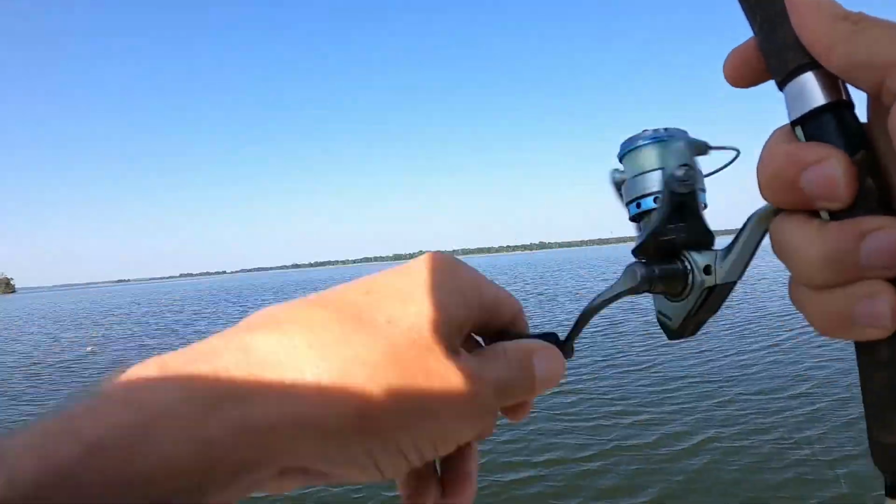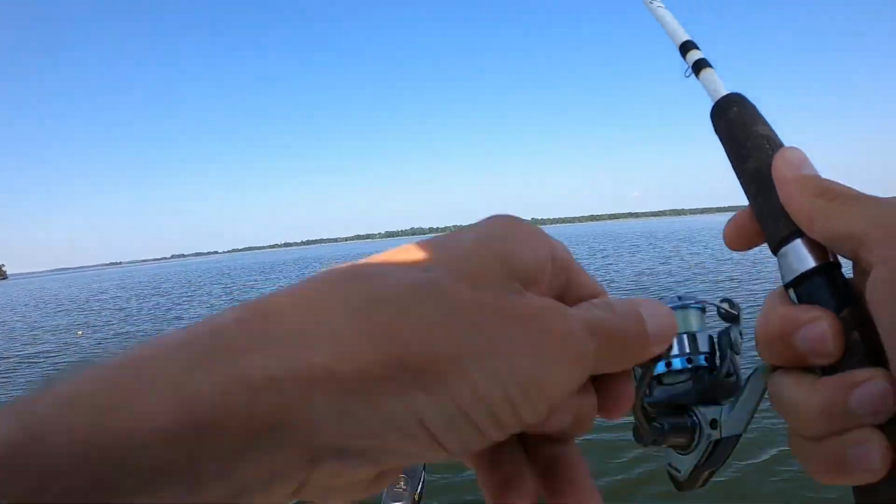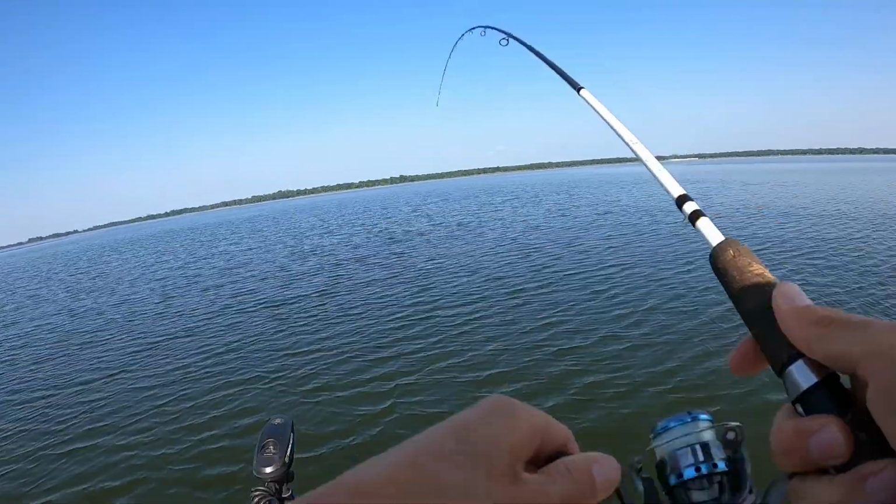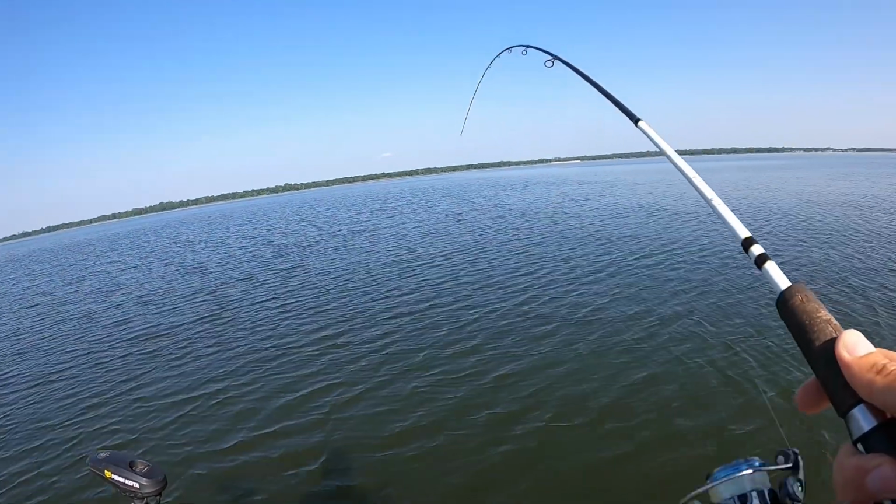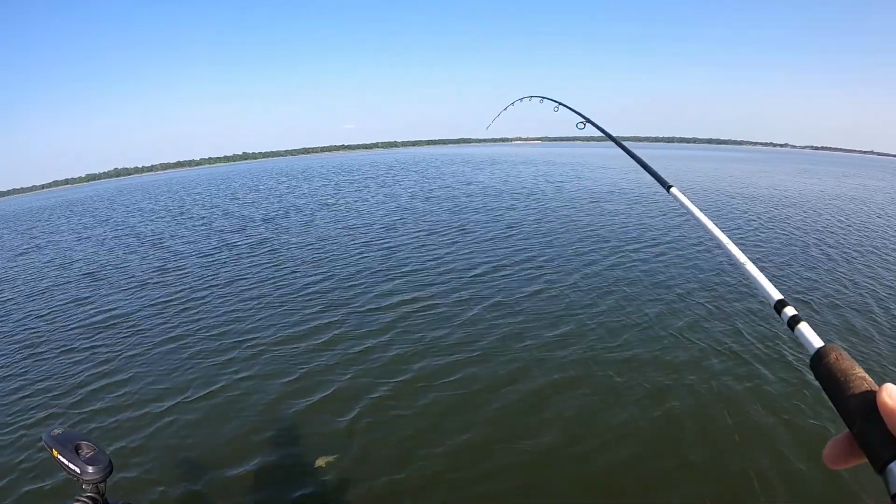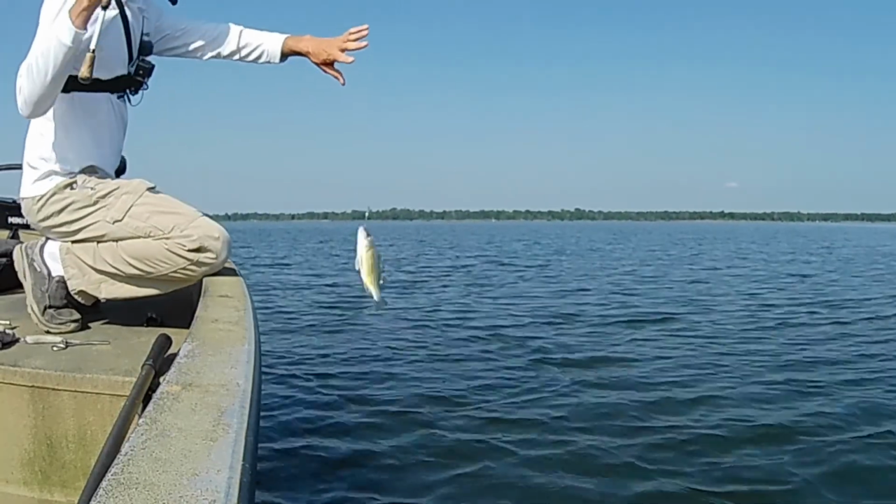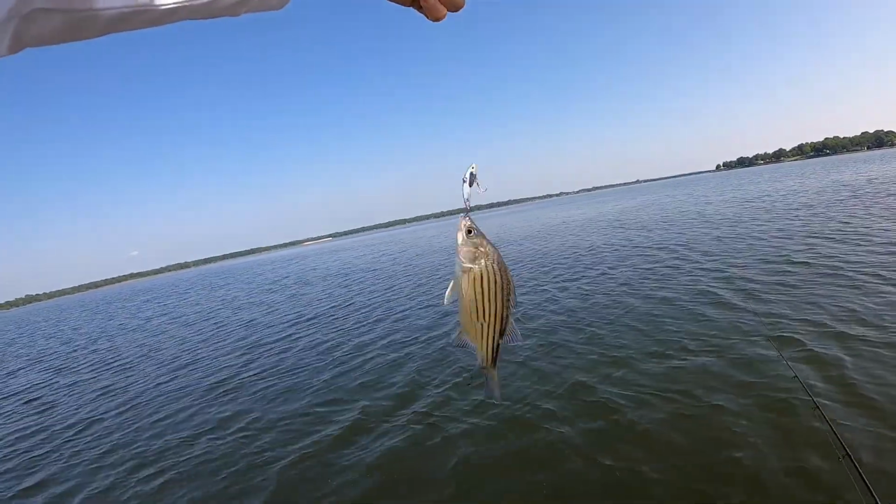Boy, there's nothing else on the 4th cast. What is this? He's running. Look at that. Another species. This here's a yellow bass.